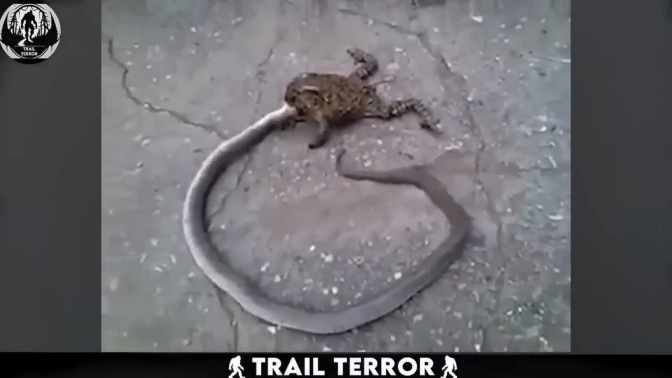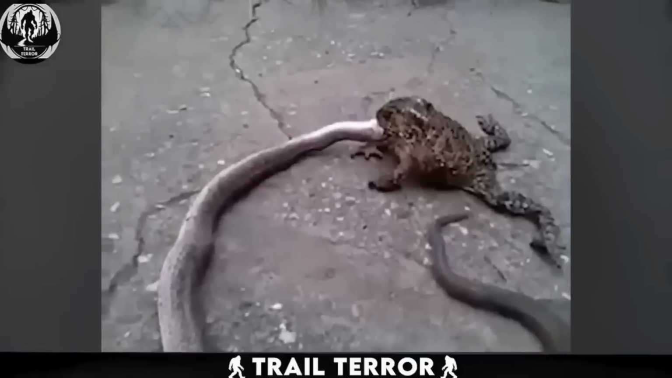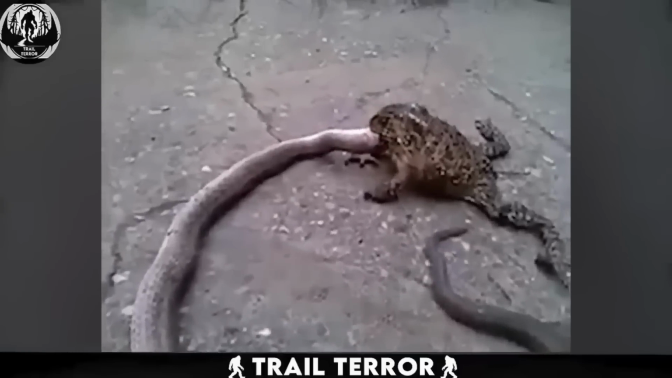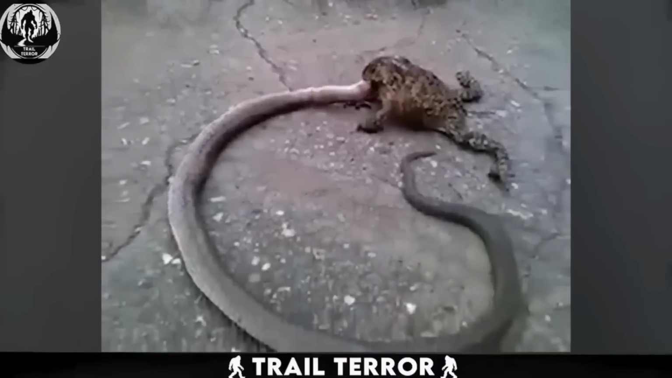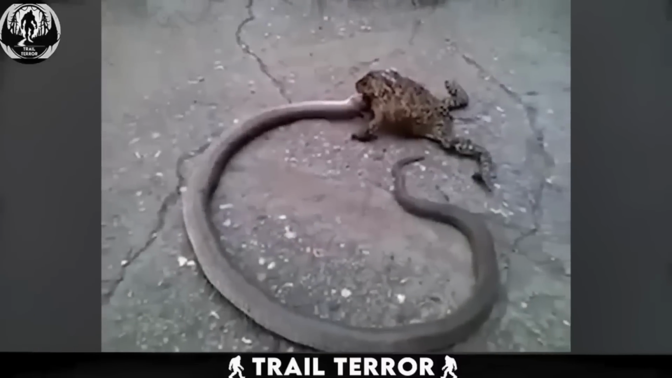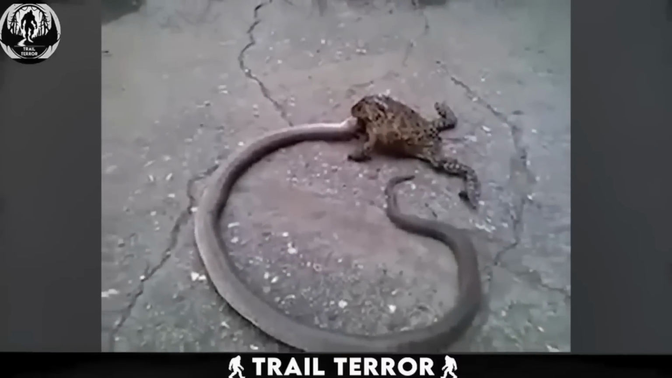No chewing involved. The close-up shot shows just how focused this frog is. It's not giving up that snack anytime soon. Maybe next time you see a frog in your yard, you'll think twice before shooing it away.